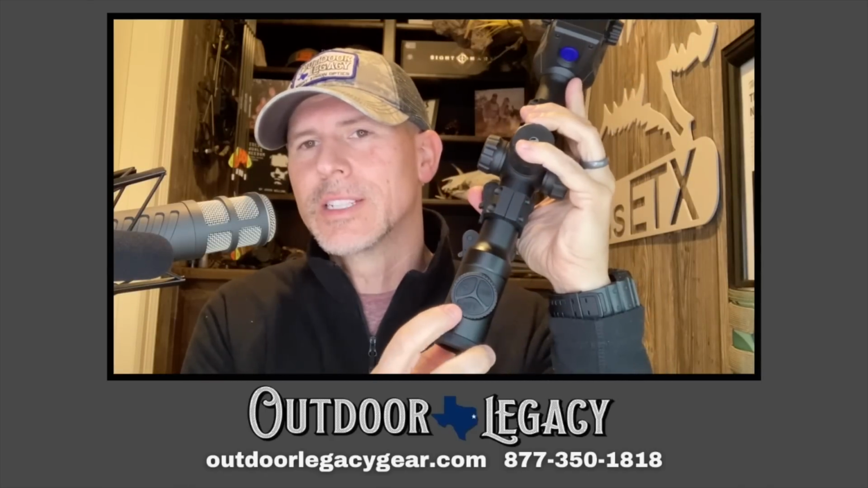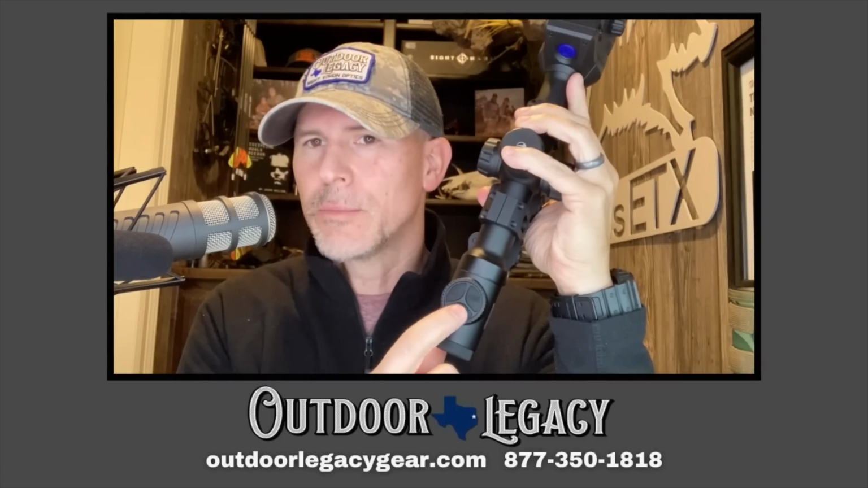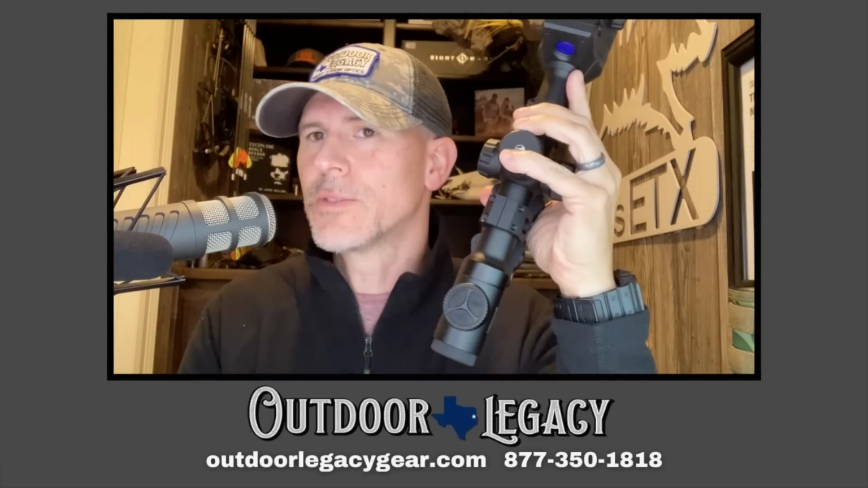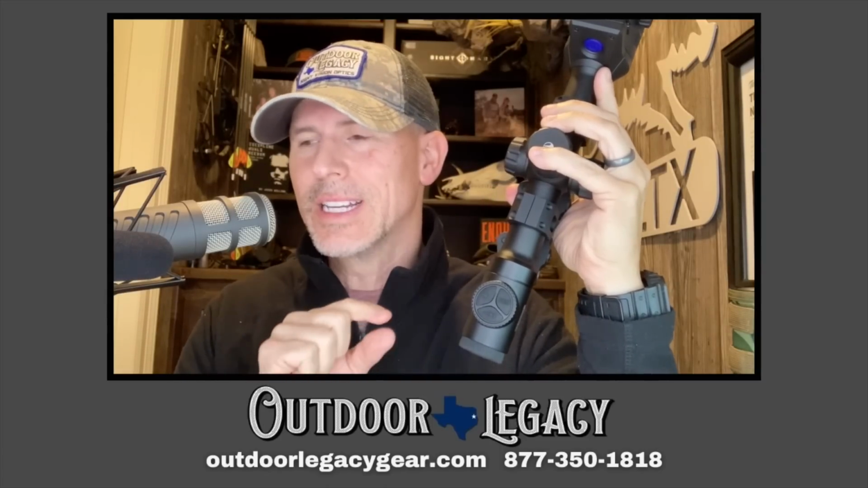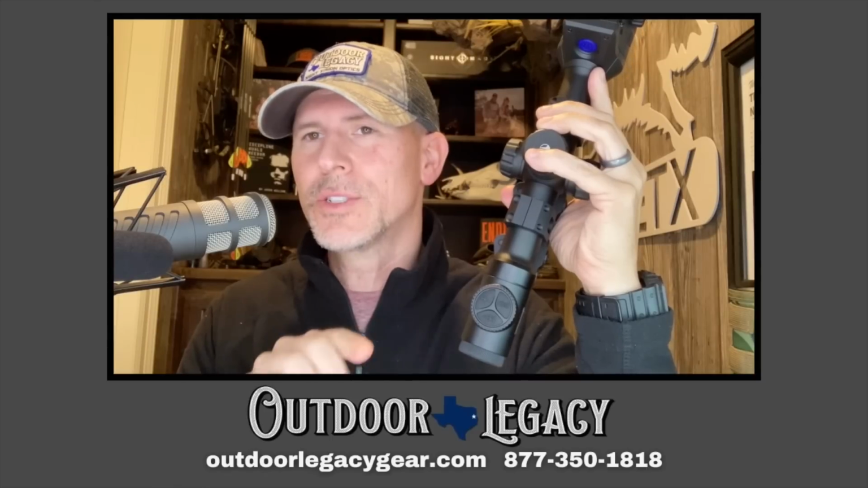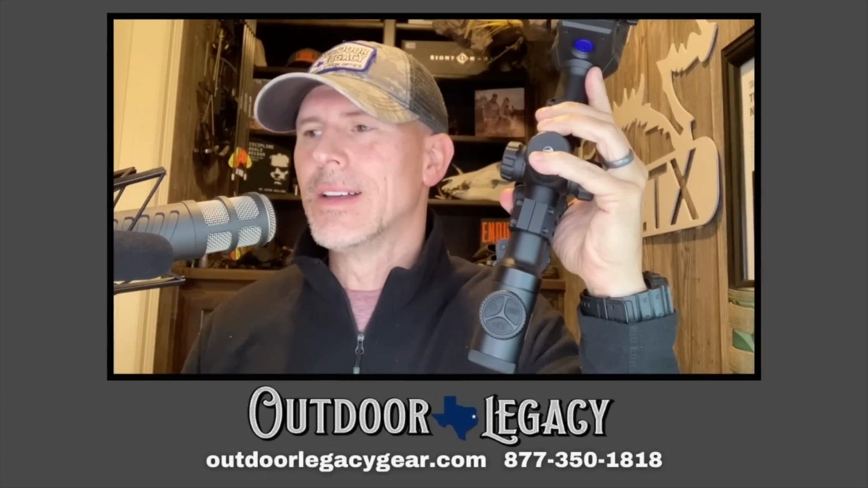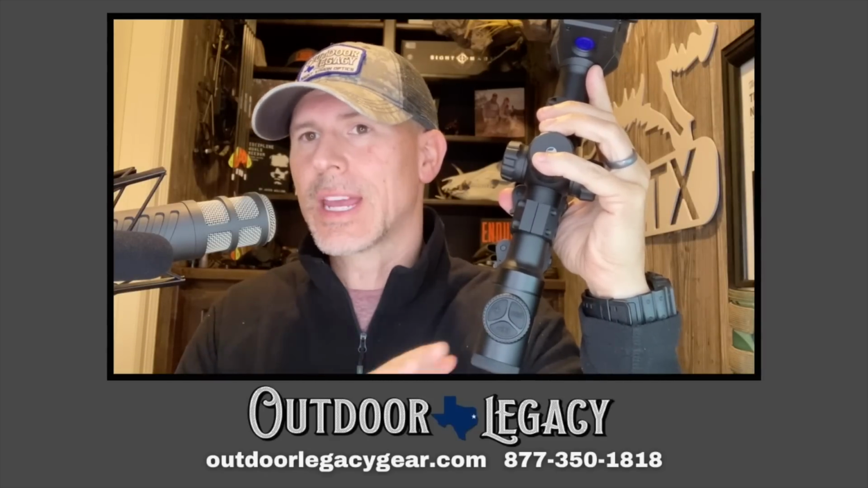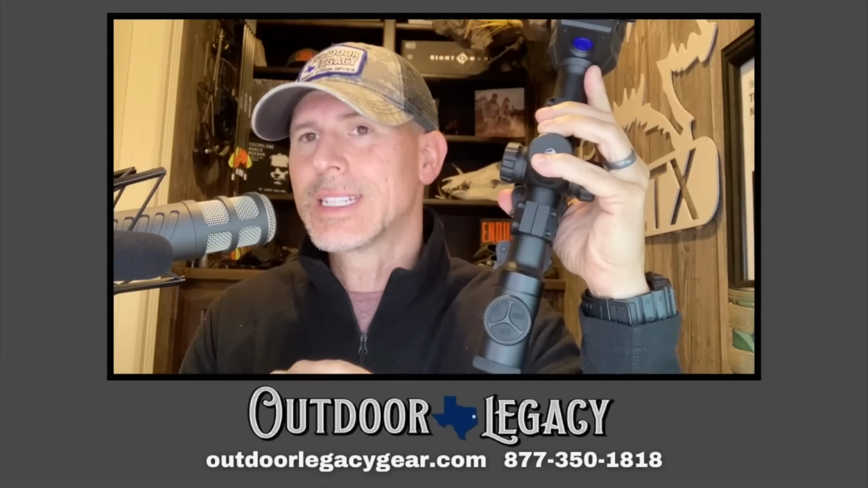You've got the buttons here on the eyepiece. You've got your laser rangefinder button that engages the laser rangefinder. There are 2 modes. There's what I call a point and click. Basically, it's a single range option. So you click it, it ranges, and then it goes away. The other way is like a continuous scan. So the rangefinder box will stay up on the screen the entire time.